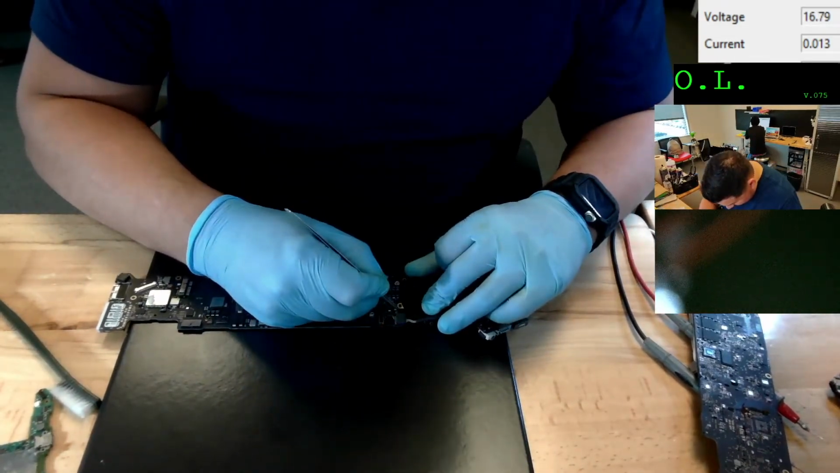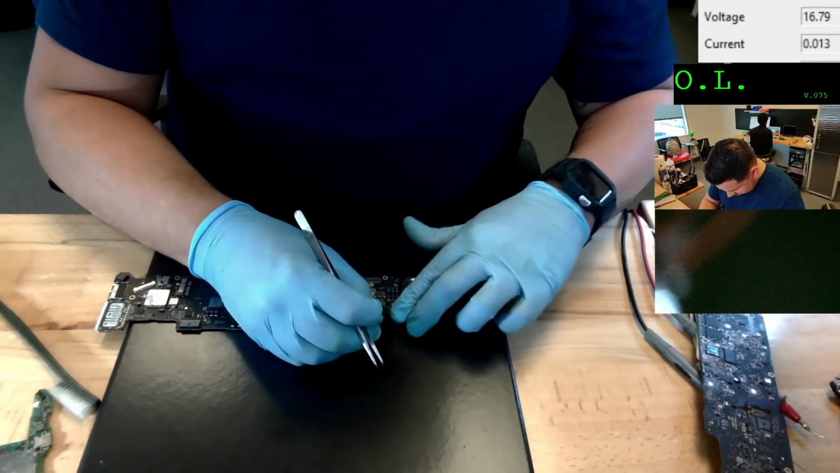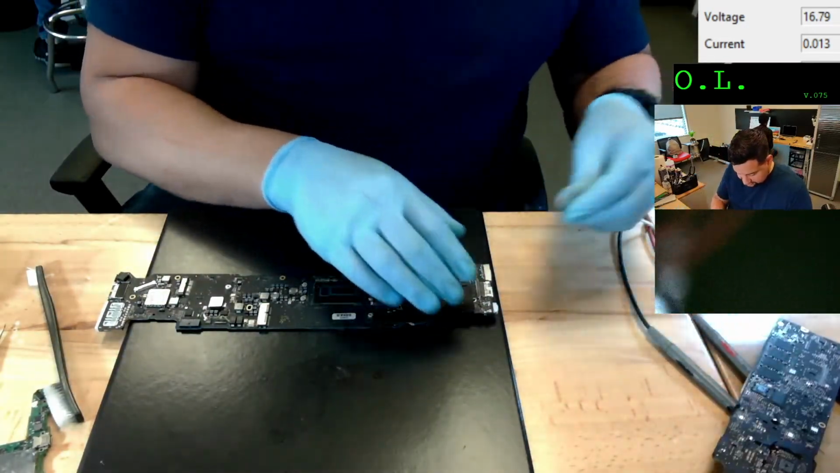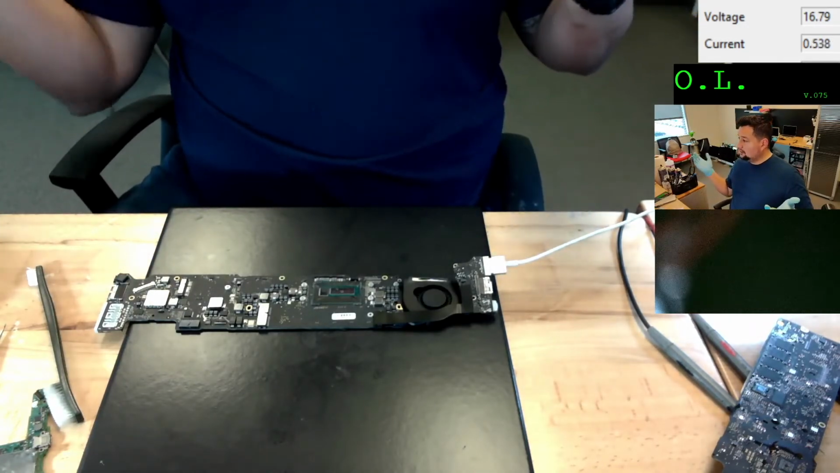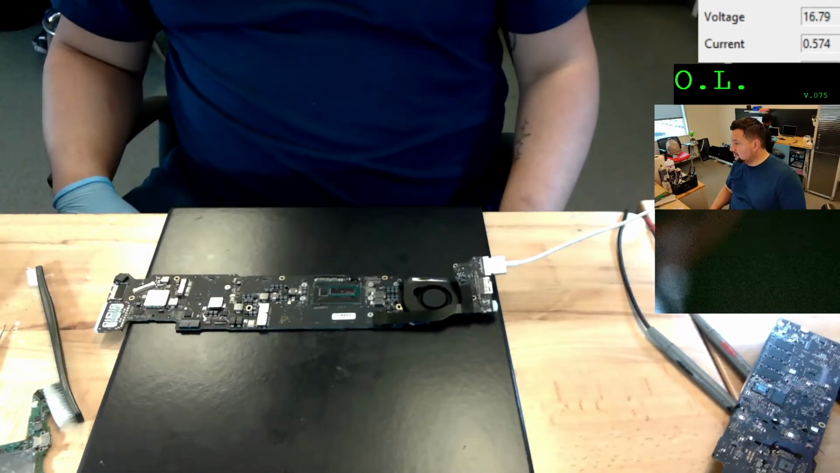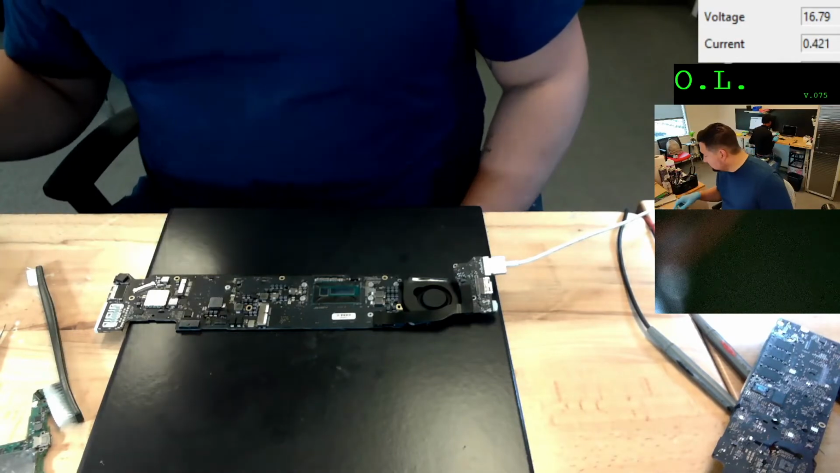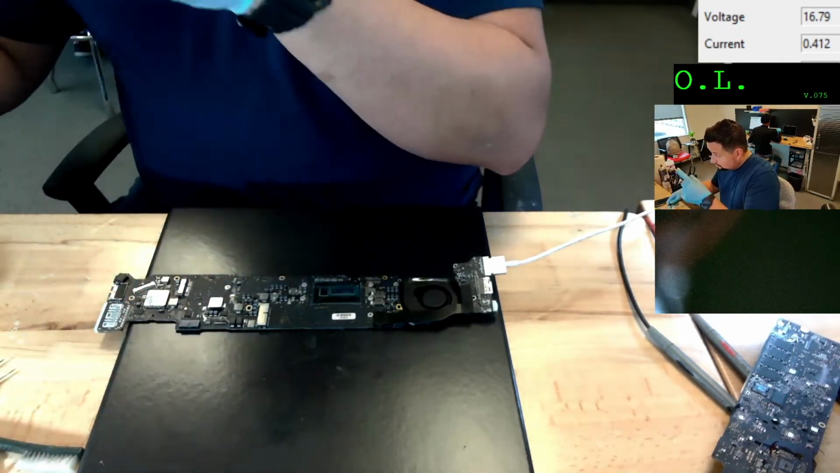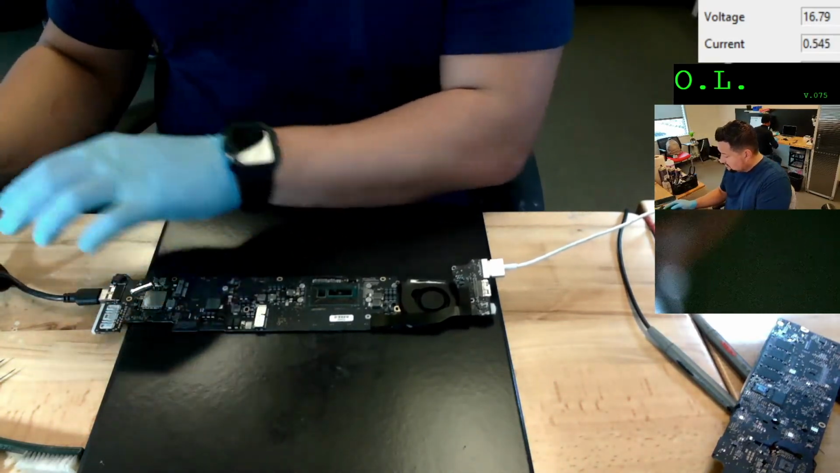Remember that this board was going directly to 171 milliamps. When I connect the power, it wasn't cycling, just going directly. Let's check right now. Green light, fan is on, and I'm at 600, 500. Let me see, it goes down to 400, 800. It's good. And the CPU is going up. You saw those milliamps, 800 milliamps, and then 400 milliamps.